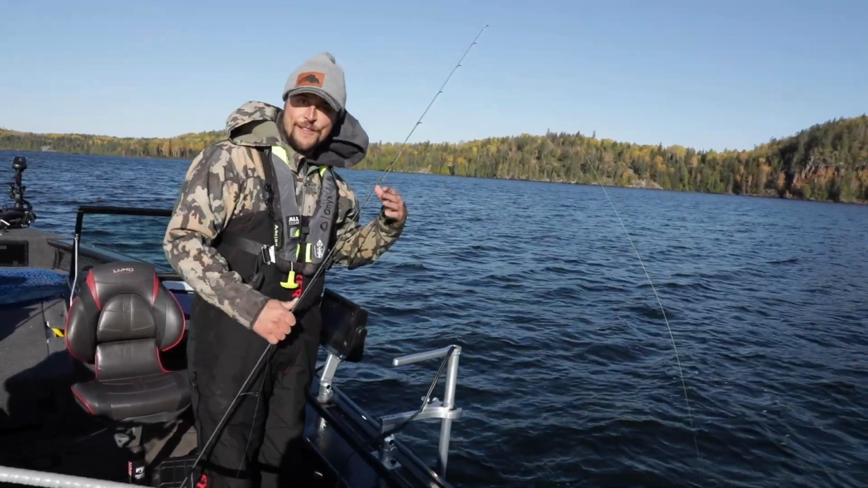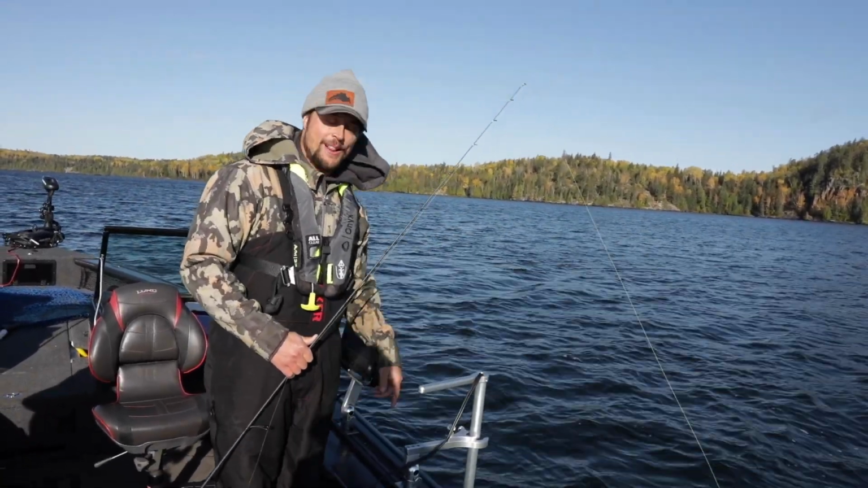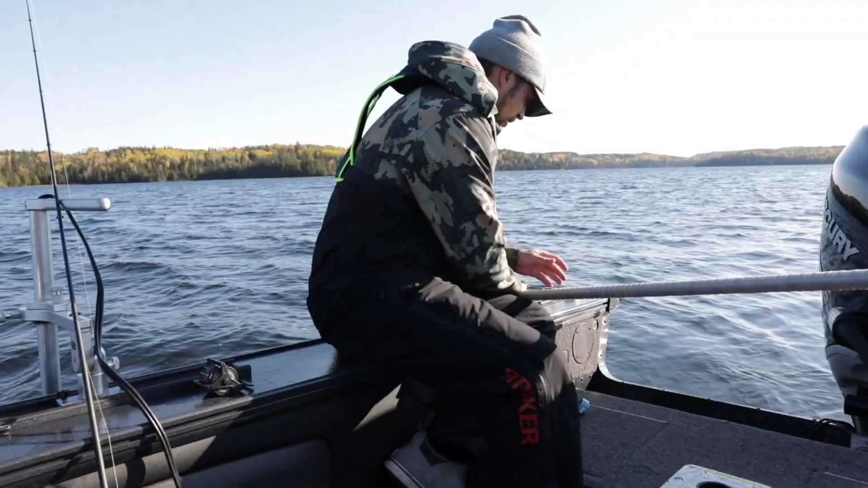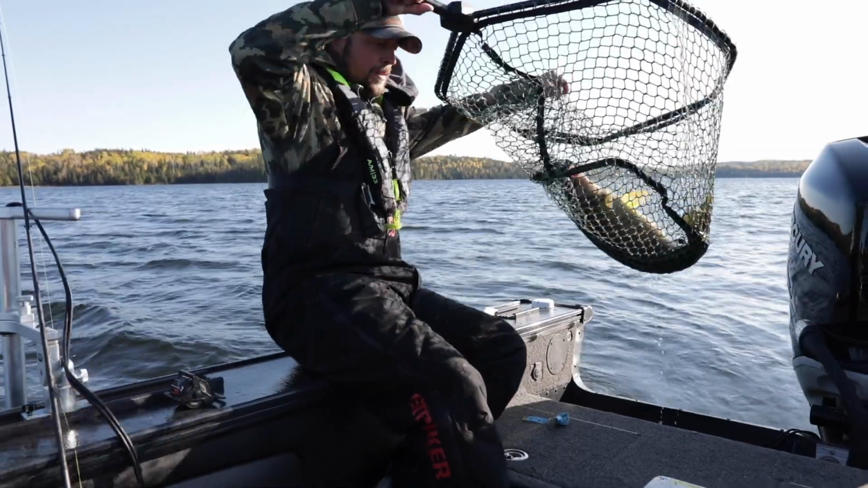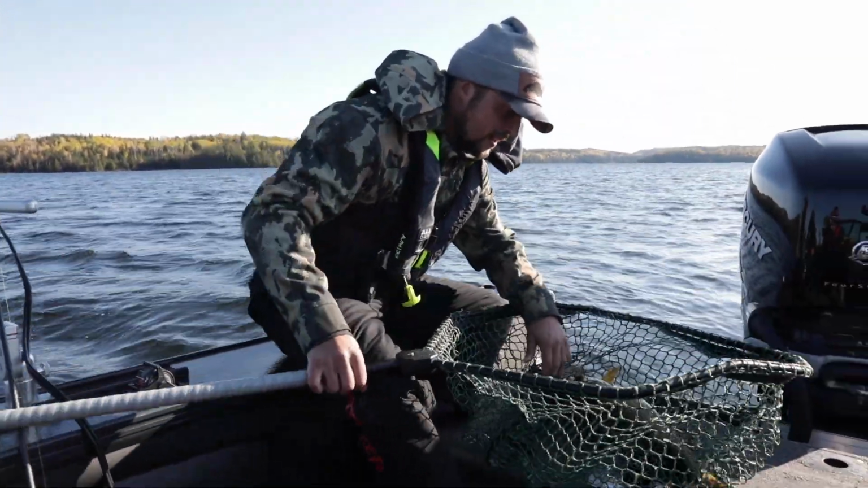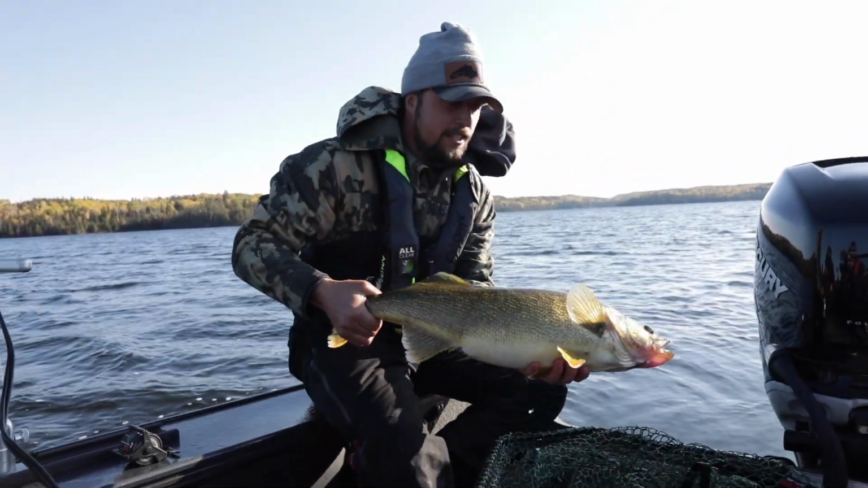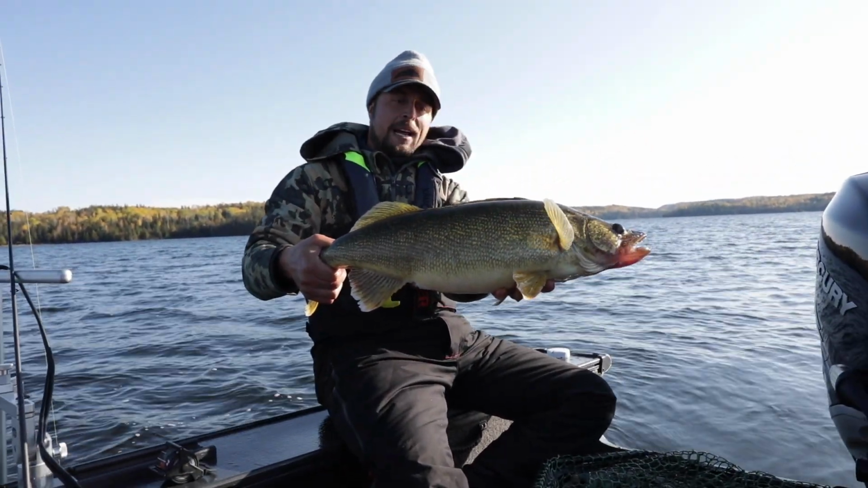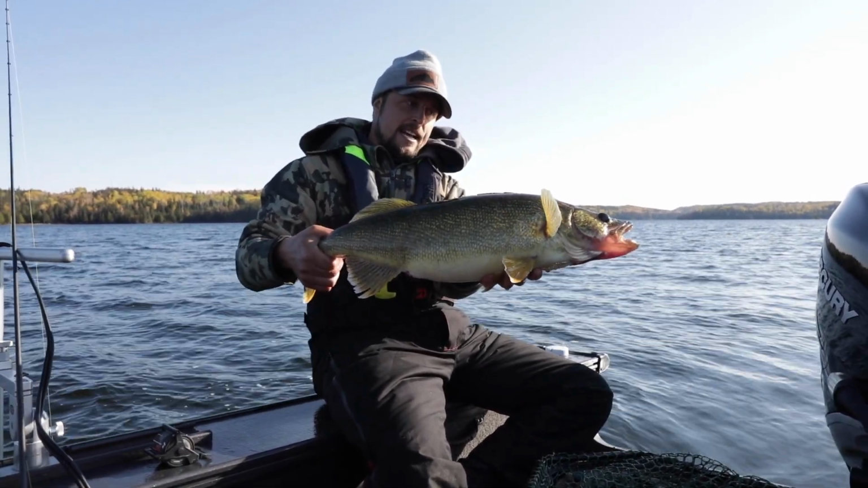Coming out here in the cold, in the elements, big bodies of water, clear water. Big walleyes. Let's take a look. This is an absolute horse of a walleye. My goodness, man. I have never seen a fish so thick in my life. Look at that fish, man. That is an absolute animal. Like, animal is what that fish is.